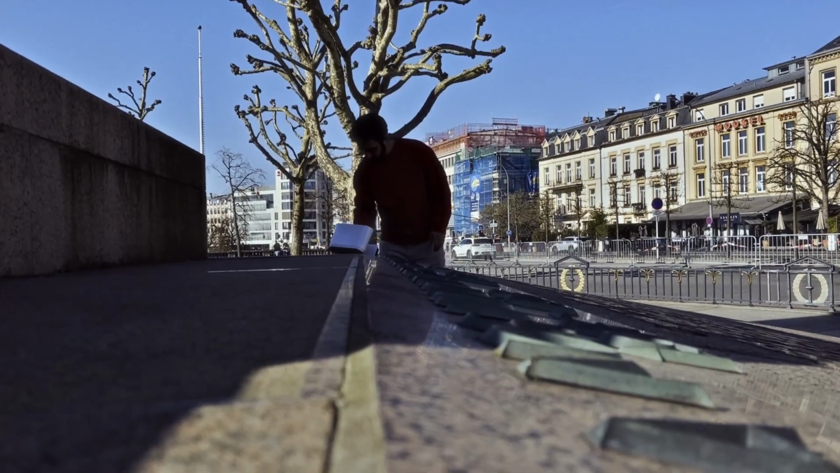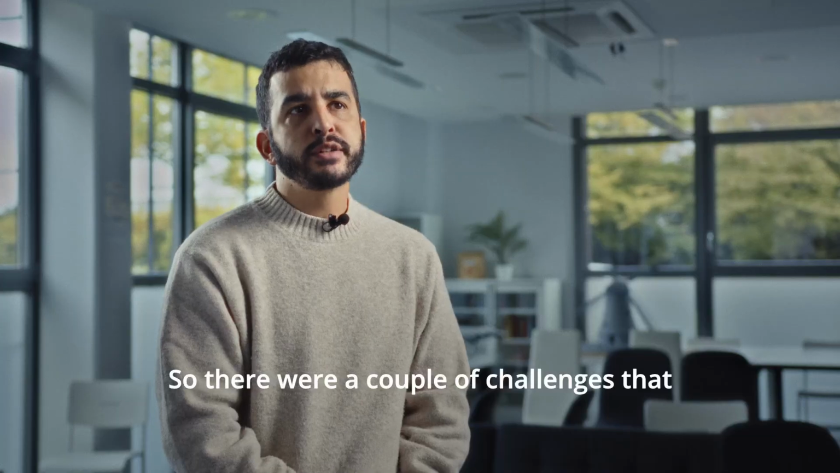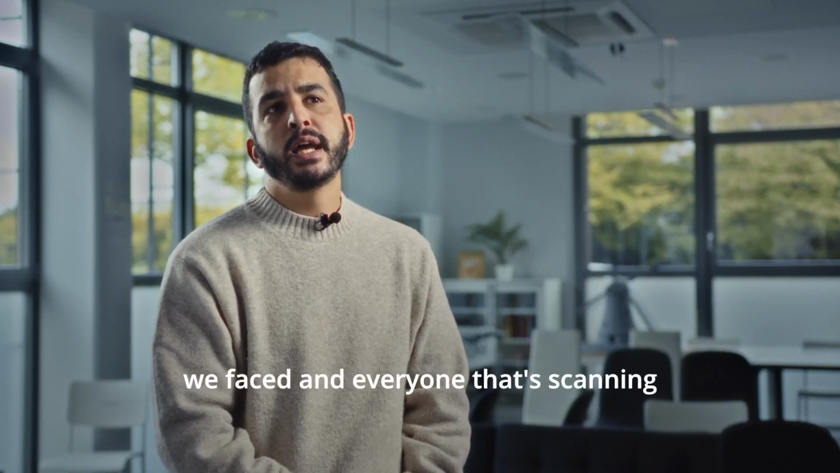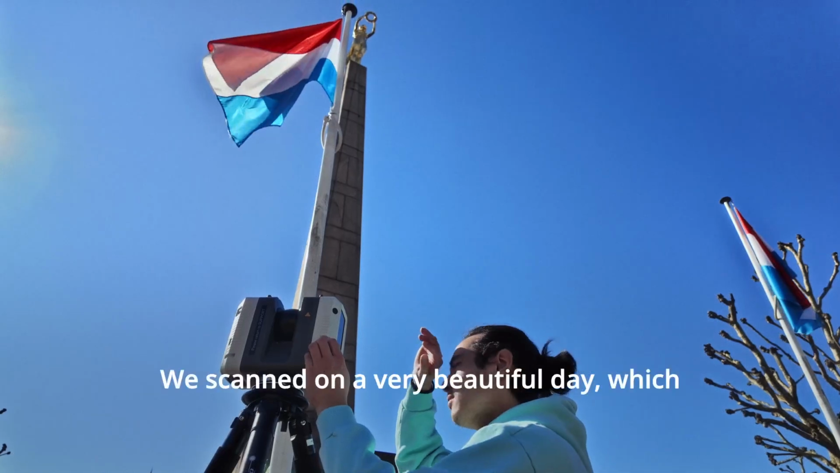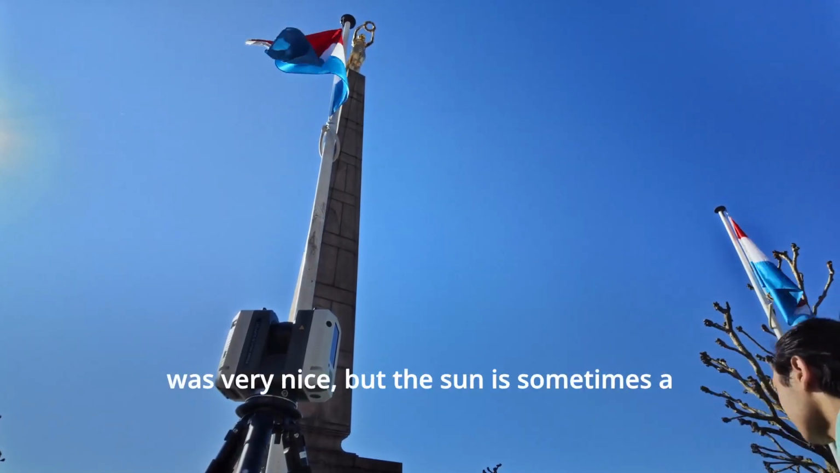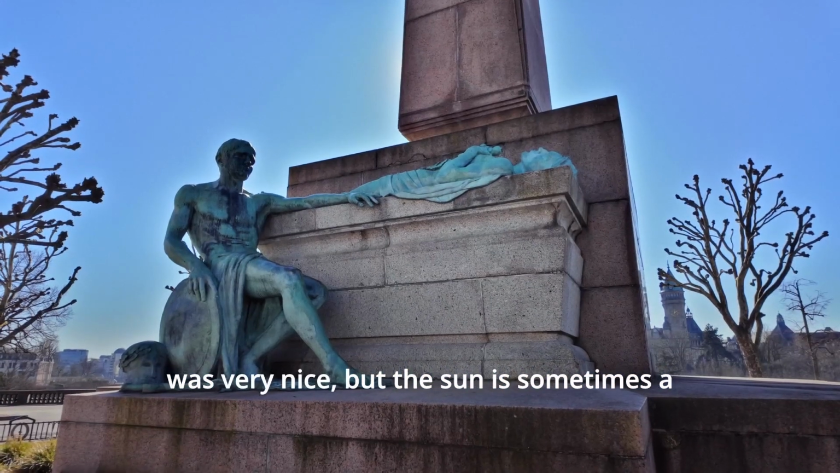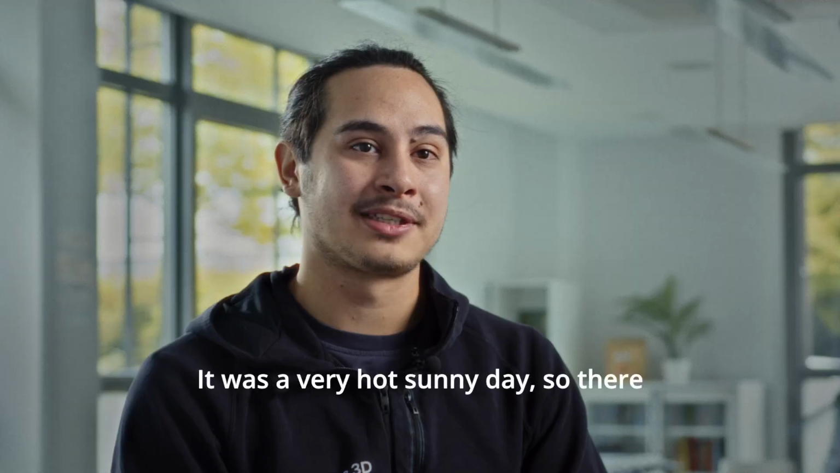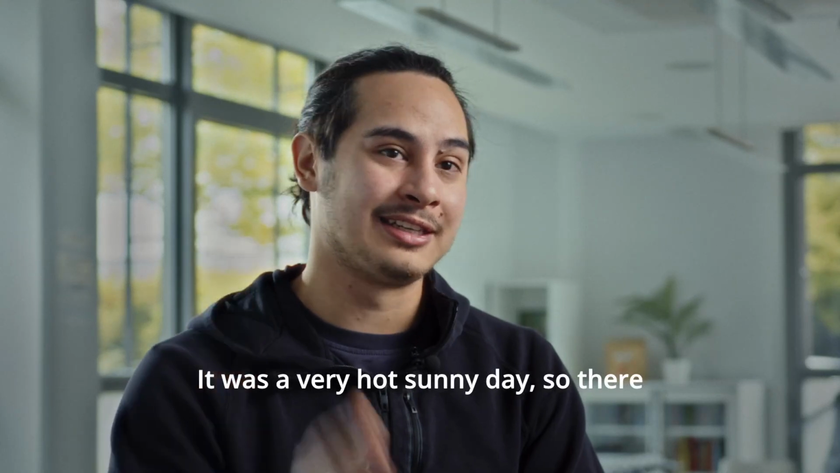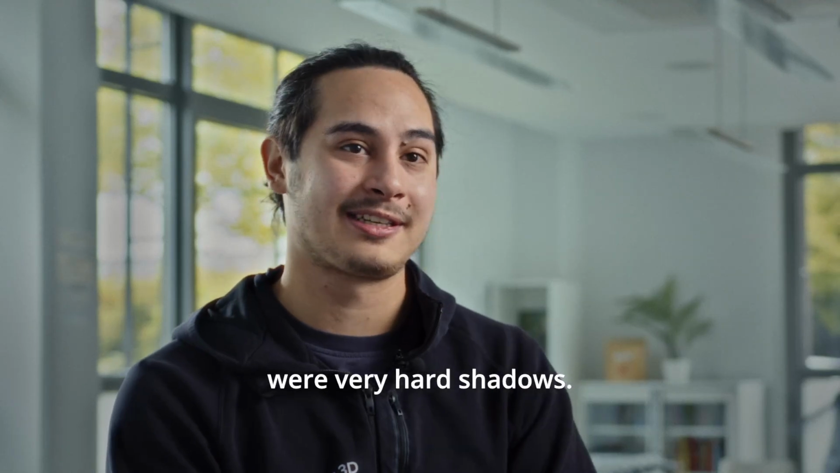So there were a couple of challenges that we faced, and everyone that's scanning outside will immediately face that, and that's sunlight. We scanned on a very beautiful day, which was very nice, but the sun is sometimes a challenge for every scanner. It was a very hot, sunny day, so there were very hot shadows.